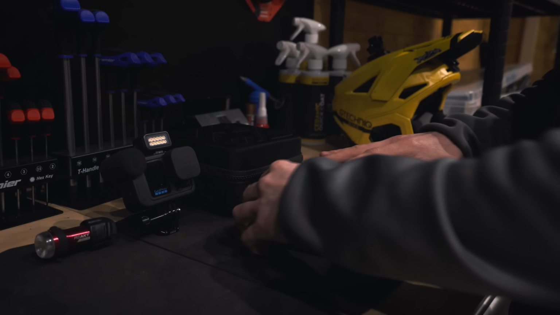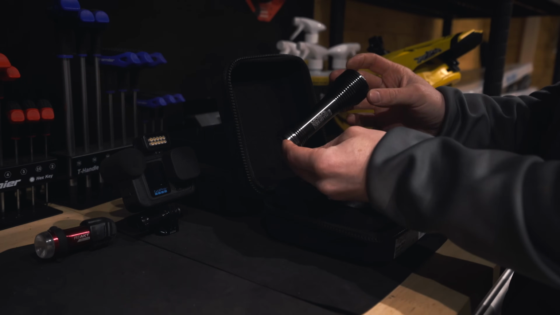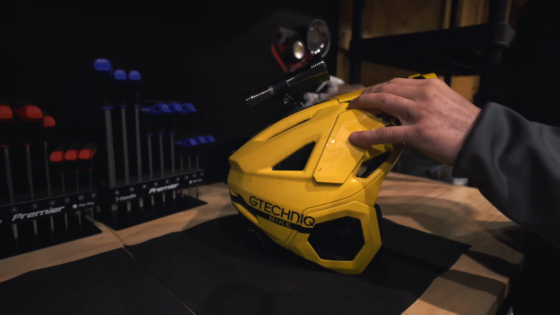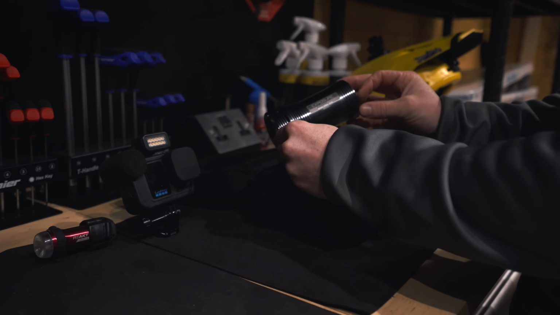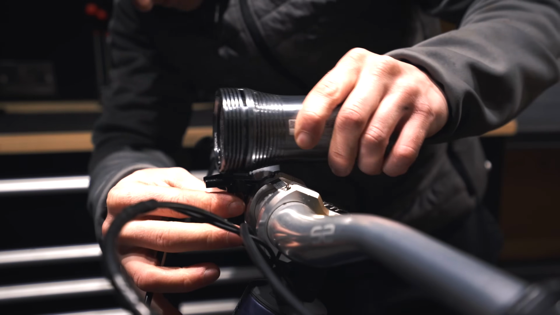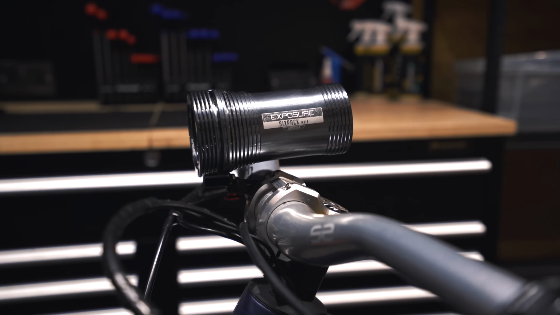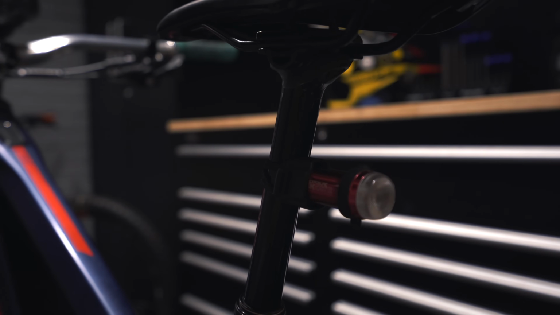The light setup then is from Exposure. First up, we've got the Zenith Mark III. This gives out 2,200 lumens in the top setting, and this is the one that clips onto the helmet. We've then got the 6-pack Mark 14. This simply mounts onto the handlebars and gives out 5,800 lumens. It's absolutely mind-blowing how bright that is. We've then got a rear light from Exposure. This is just for when I'm on the road so cars can see me from behind.